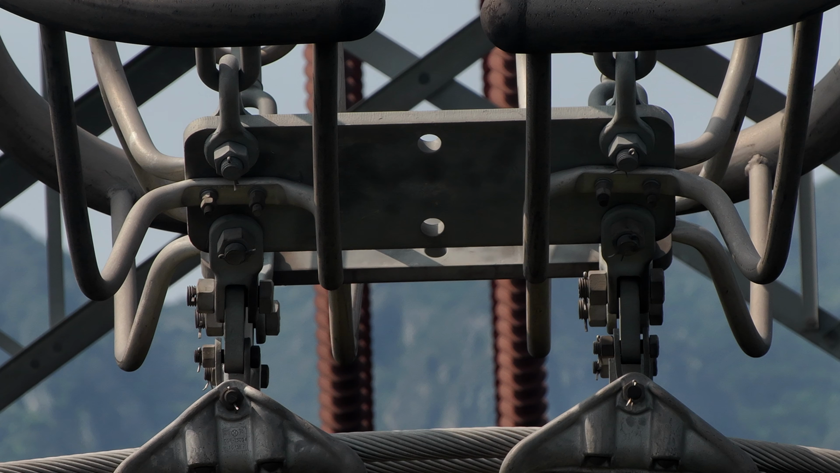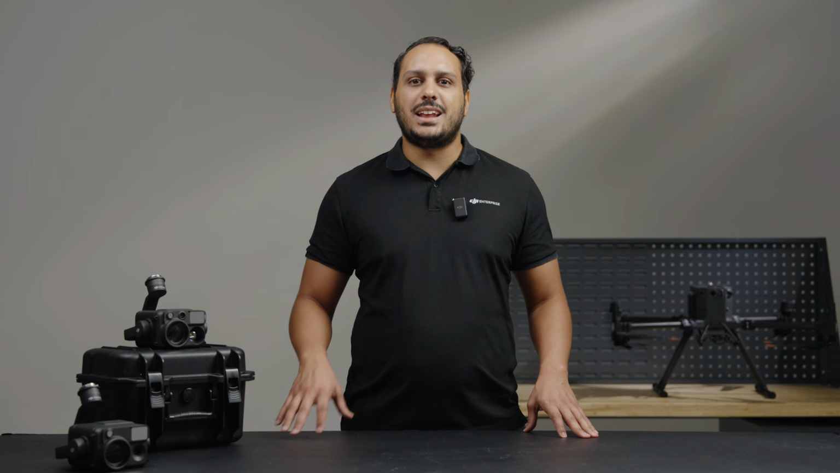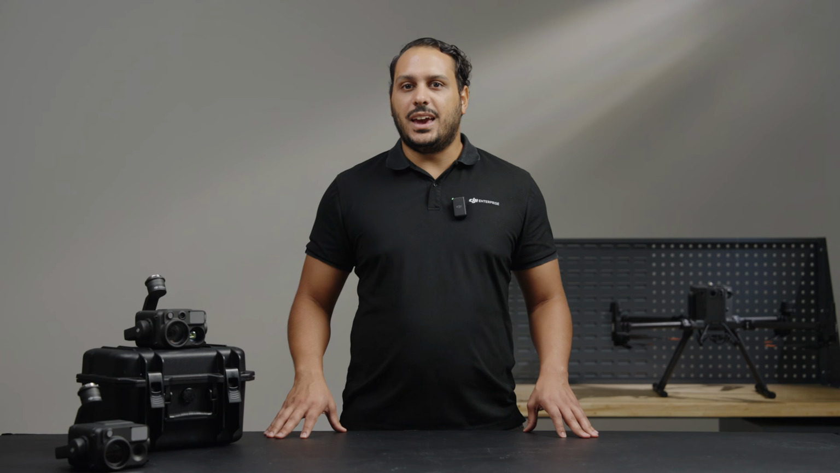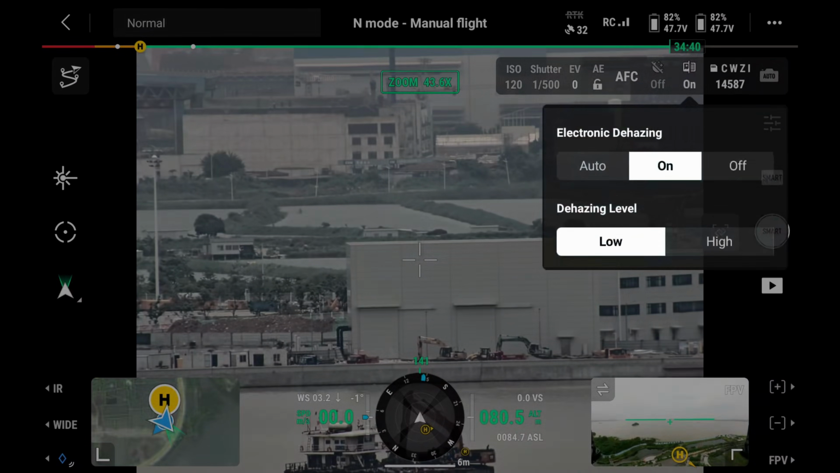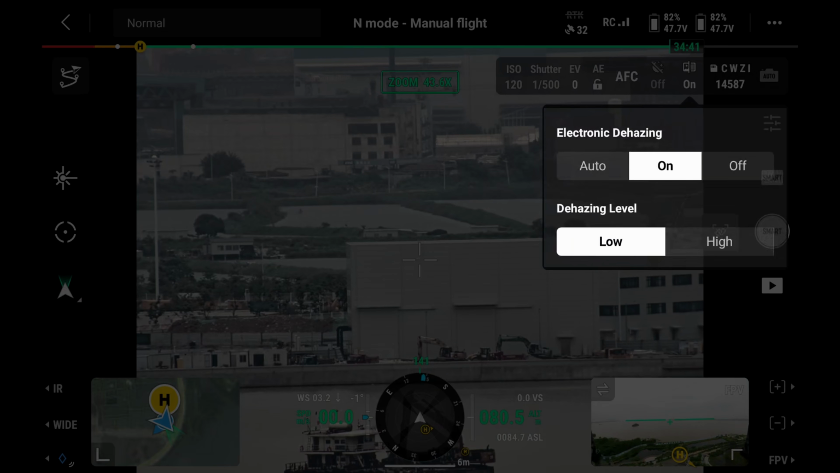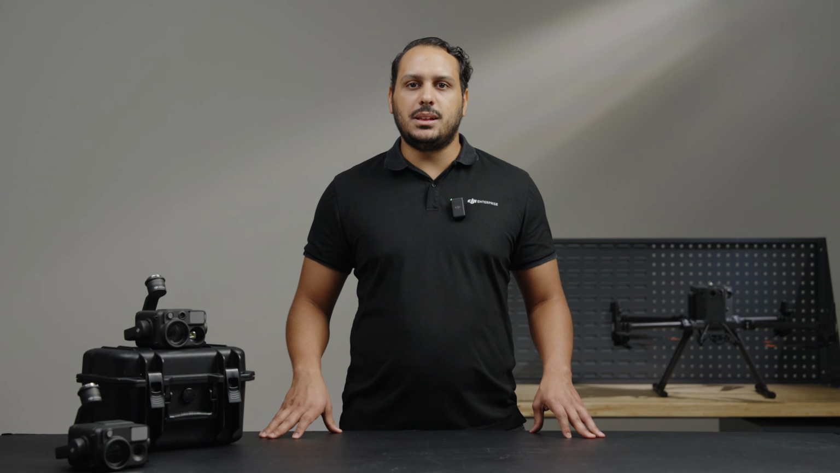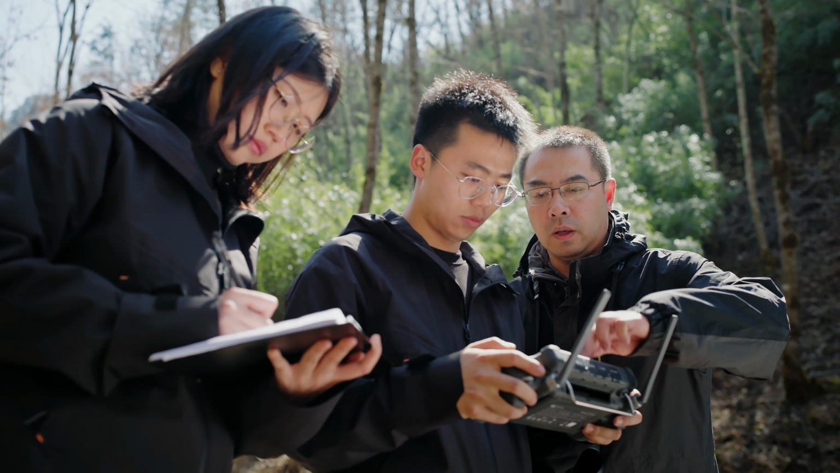When using the high sensitivity smart capture, the camera automatically assesses the light intensity and dynamic range before capturing an image. Then, using image processing technology, it reduces the noise to produce an optimal image regardless of the light conditions. Second, the electronic dehazing. The dehazing function features 3 control modes: on, off, and auto, and it supports 2 intensities, low and high, enhancing visibility in misty conditions and significantly improving operational efficiency and safety.